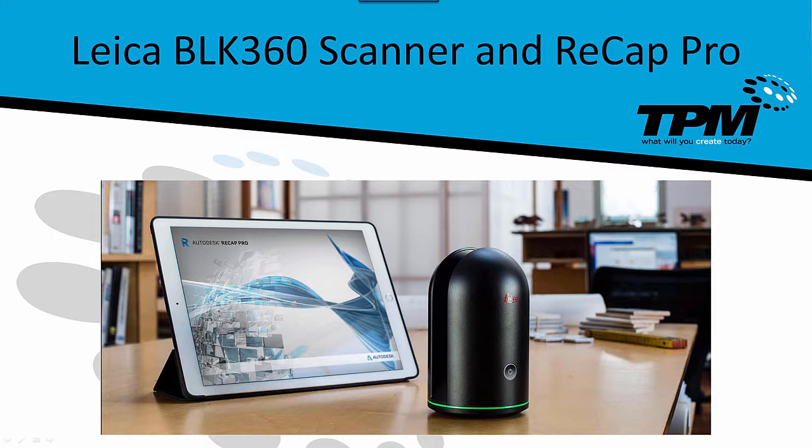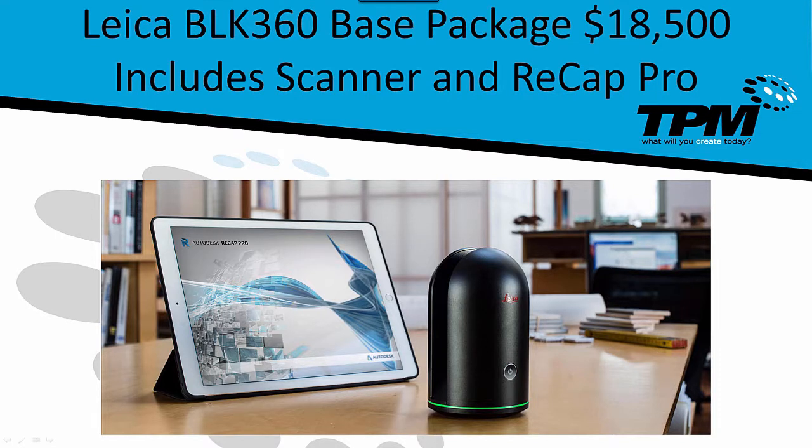Now earlier I had described the Leica BLK as a revolutionary device, not only because of its size and weight, but also because of its price. Instead of paying in excess of $50,000, the base package for the BLK360 is $18,500.